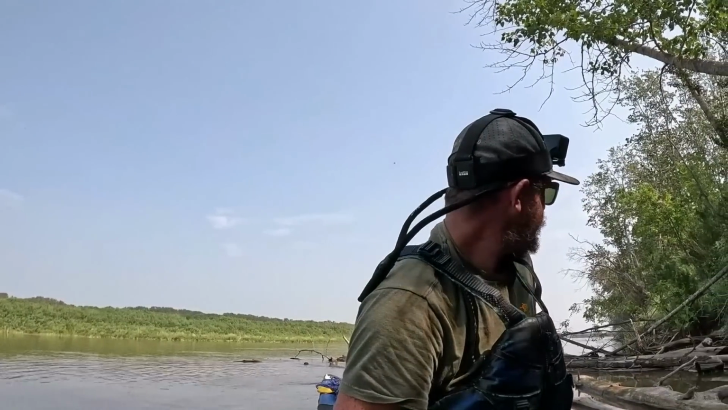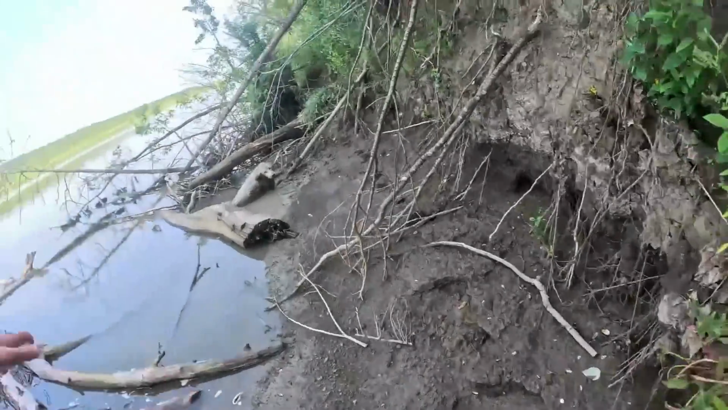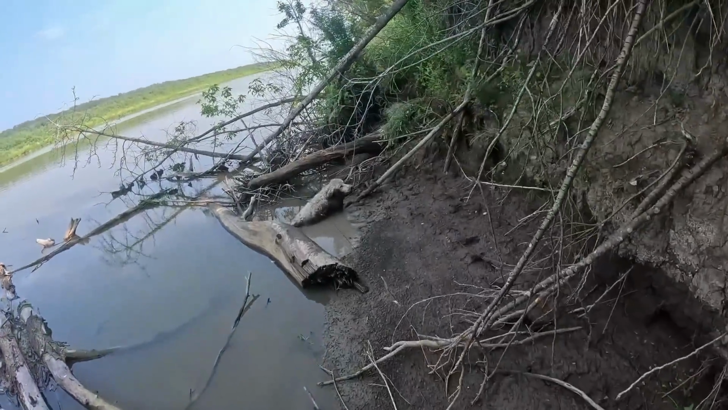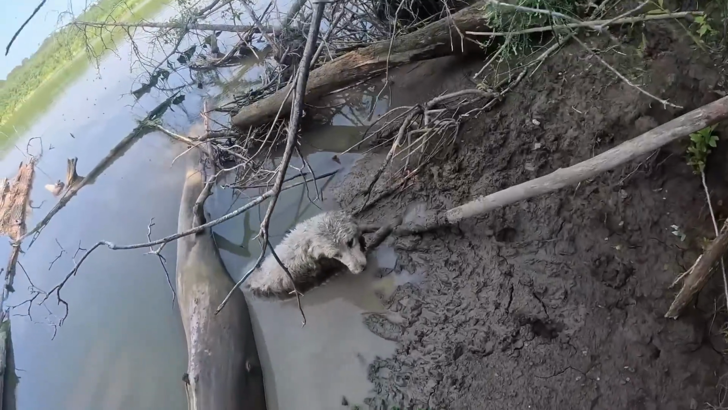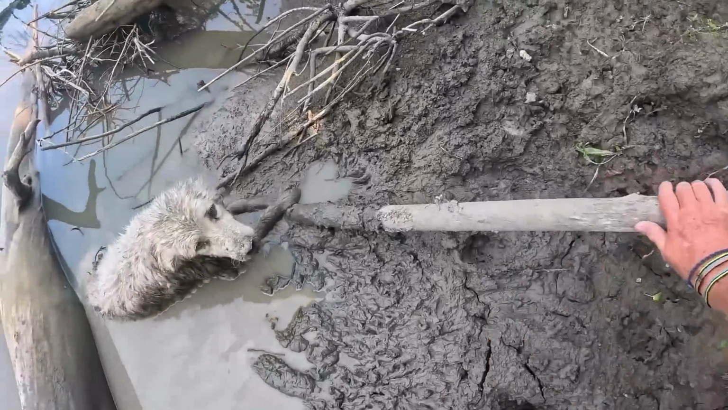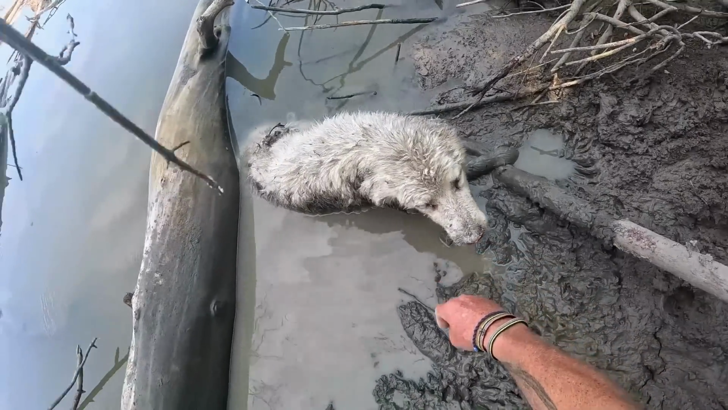He paddled around a point and closer to shore. Lo and behold, he spotted a dog, someone's pet dog, stuck in the mud along the riverbank. The dog looked weak, covered in mud, and had likely been stranded for a long time. His barking was faint, and you could tell he was on his last leg.